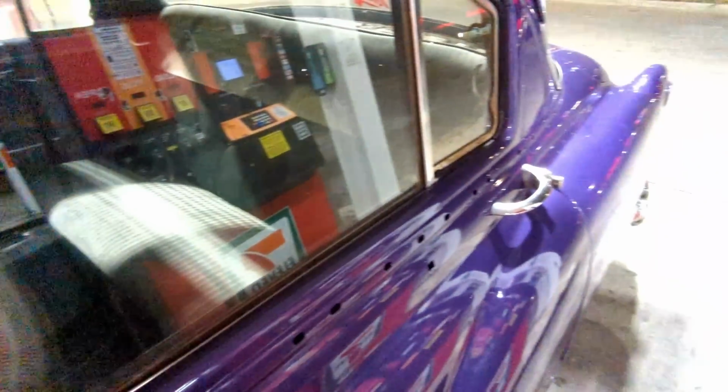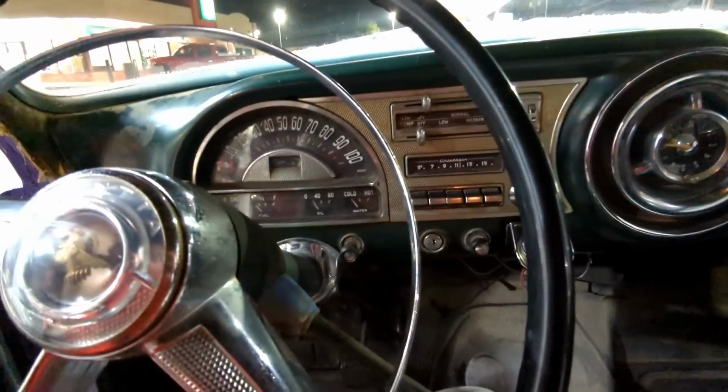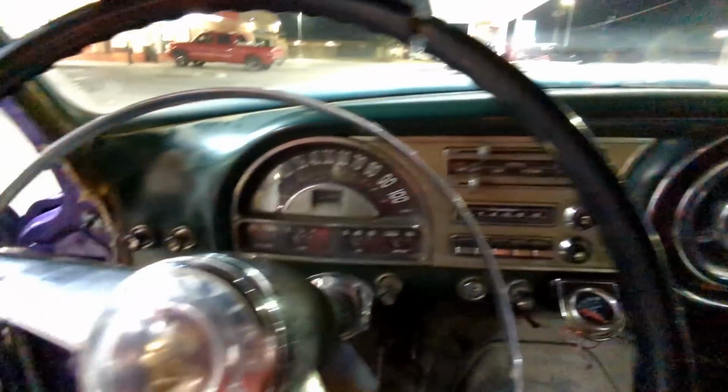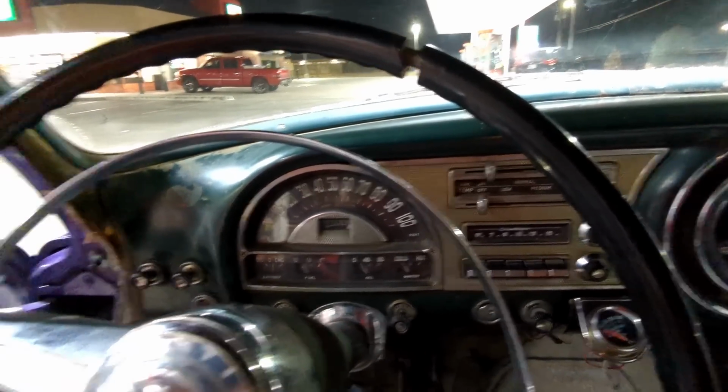All right. Let's get her on down the road. Oh, and this is the one thing I love, man. You see, like, the people and stuff are stopping and they wave. Like, this car gets stupid attention, man. Stupid attention. All right, let's get her fired up and drive some more.